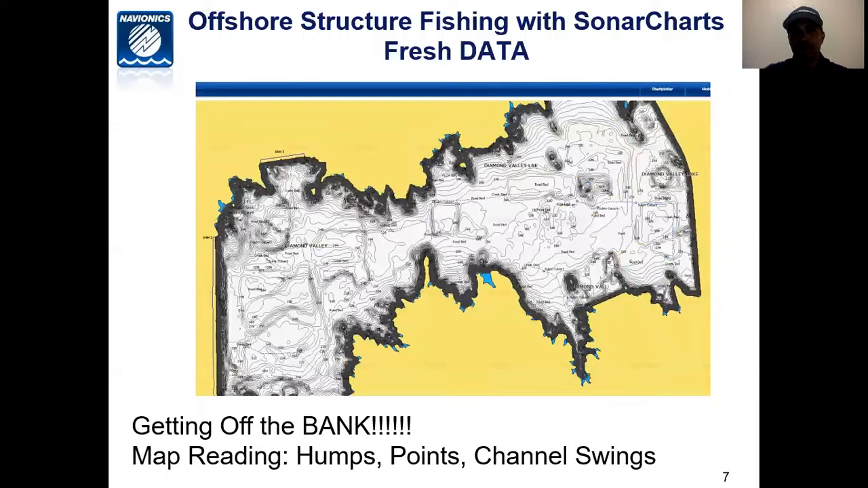So the moral of the story in terms of fishing offshore is that there is a saying that 90% of the fish live in 10% of the water. Well, bass are creatures that are conditioned. So if you live in shallow water, sooner or later you're going to get caught. After a while of getting caught, you're probably going to become gun shy to hitting baits or biting baits. And so it's very important to get off the bank, learn how to read a map, so that you can identify humps, points, channel swings, which are high percentage spots and tend to be spots where you catch a lot of fish that are not used to being caught.